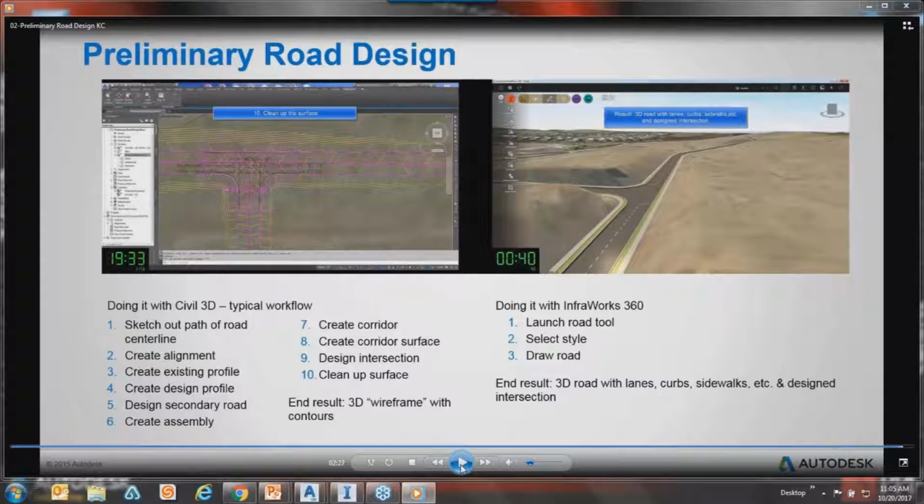You can then click on those. This wouldn't be a candidate, but whatever the intersection type is, we can go into the intersections and manage those, turn them into roundabouts, whatever it needs to be. And then again, that can all be kicked out into Civil 3D.